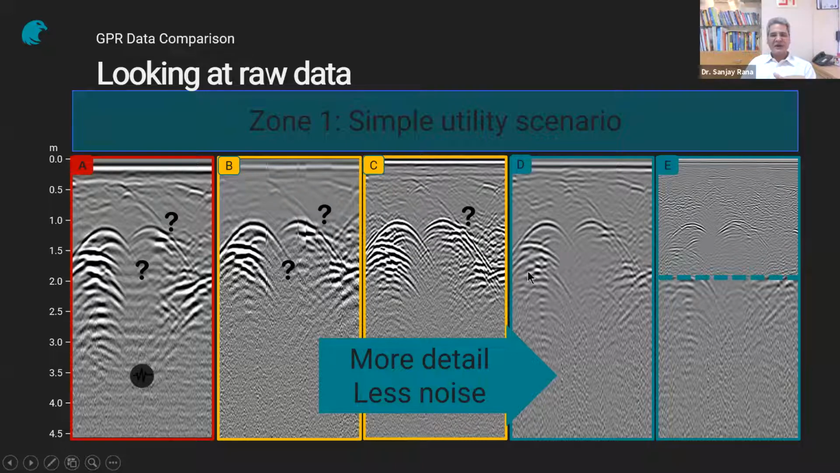Just by looking at this, it becomes very clear that there are small features here which are coming here, which are coming here, and are really not coming in this one. Then look at this feature: this utility hyperbola is being cut by another hyperbola here. This feature we are not able to get, because it is 300 megahertz, and 300 megahertz will definitely have an issue when it comes to very high resolution.